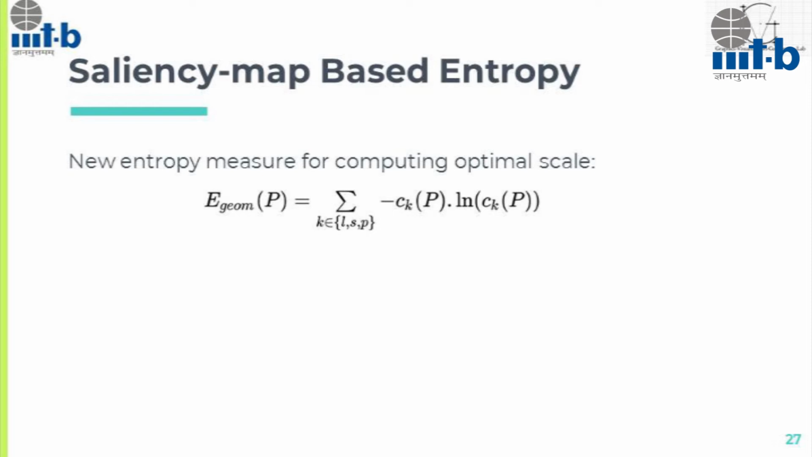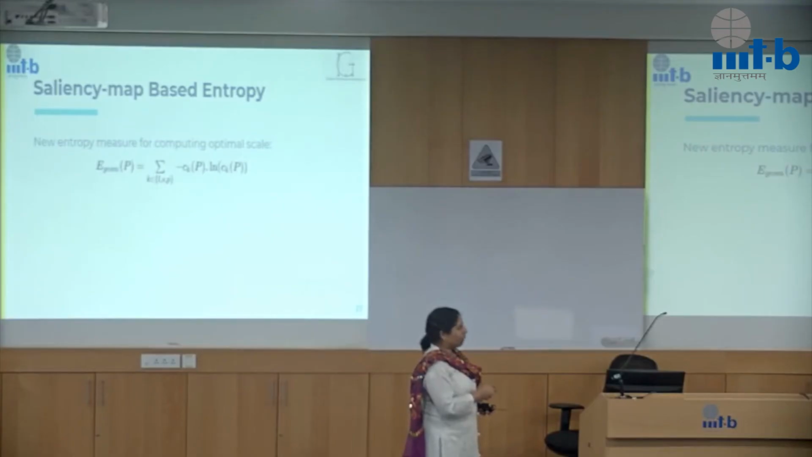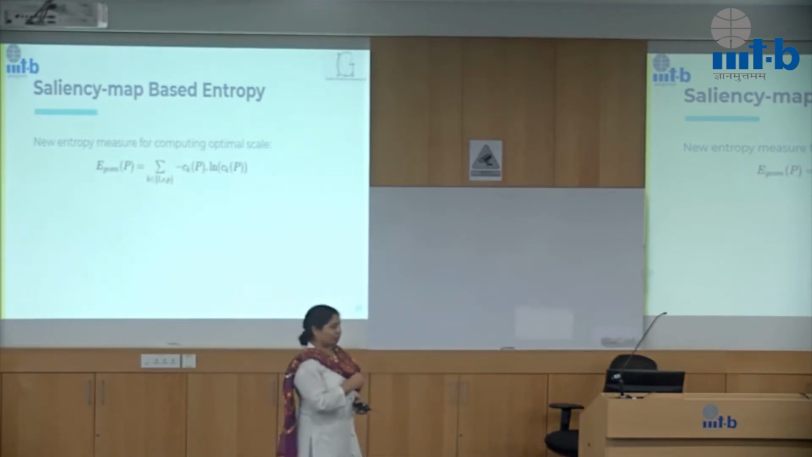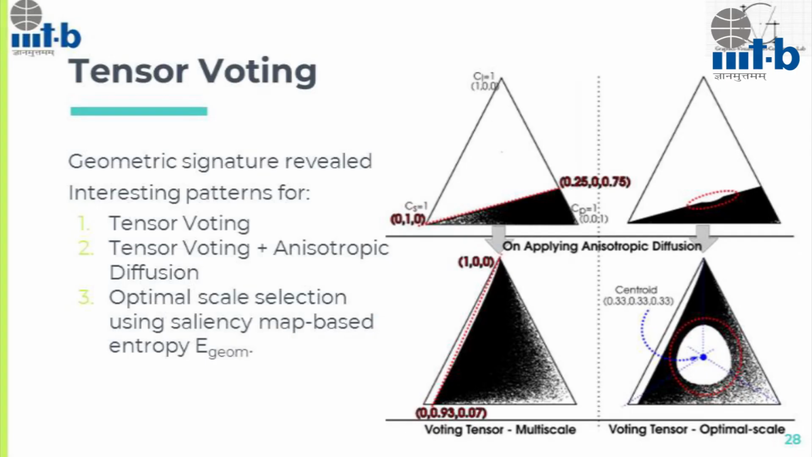Another entropy measure that we came up with, essentially for enabling our optimal scale computation, is this geometric measure, where we use the saliency map for finding the entropy value. This is slightly different from the other one because the saliency map itself was different earlier. Now when we do all of these, we see interesting patterns.